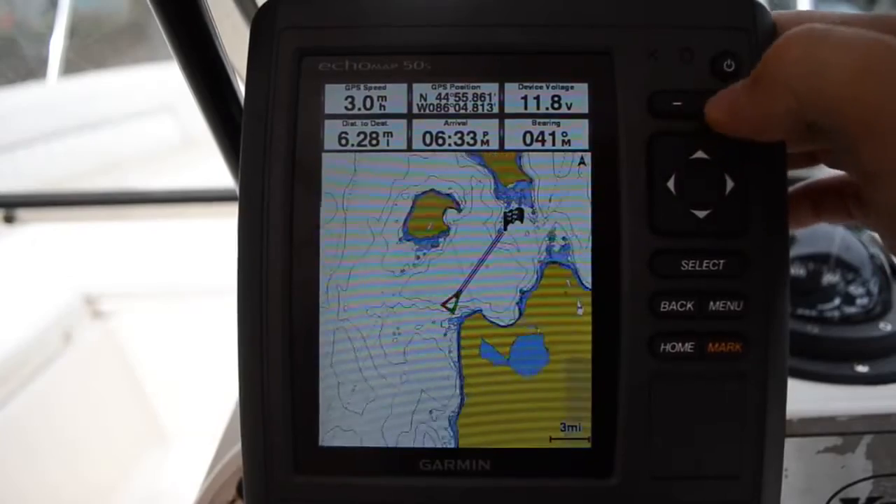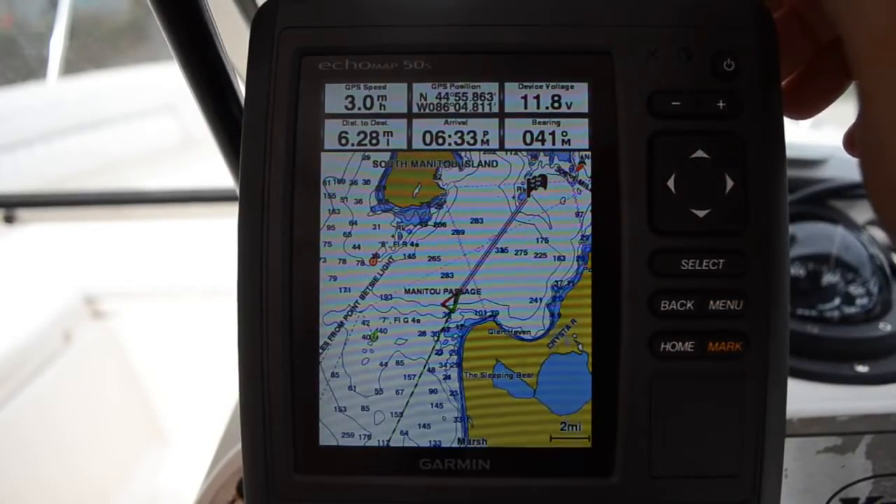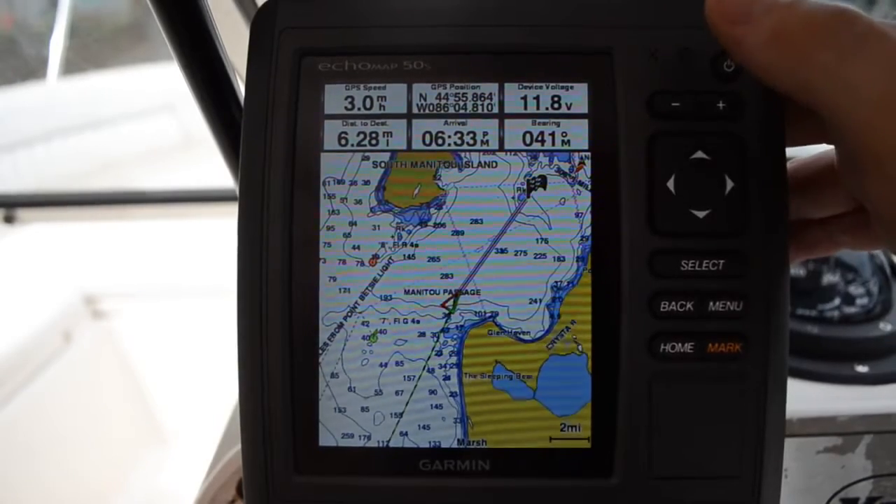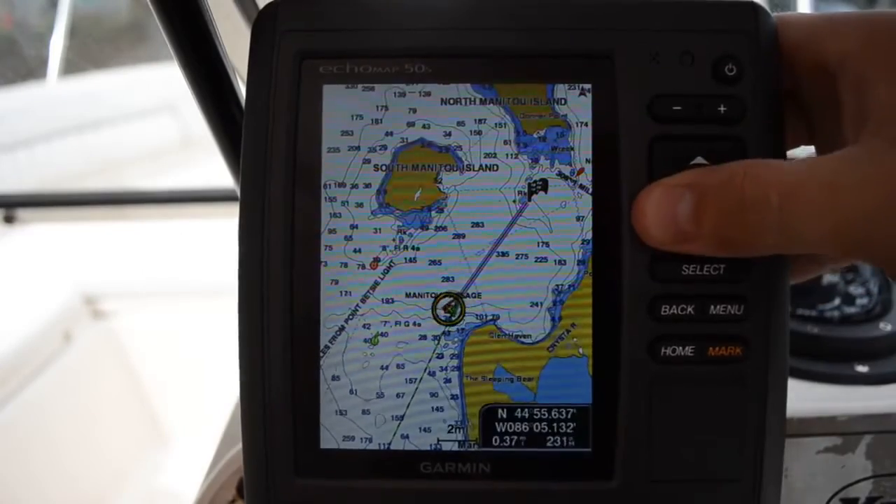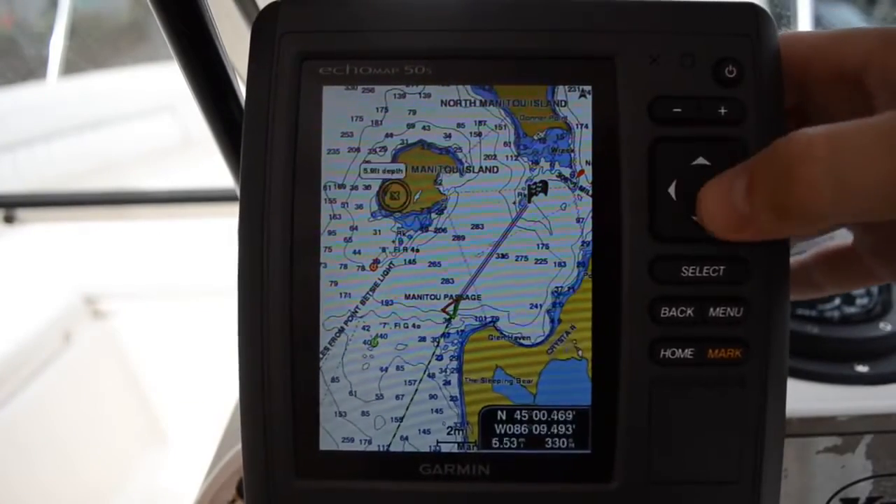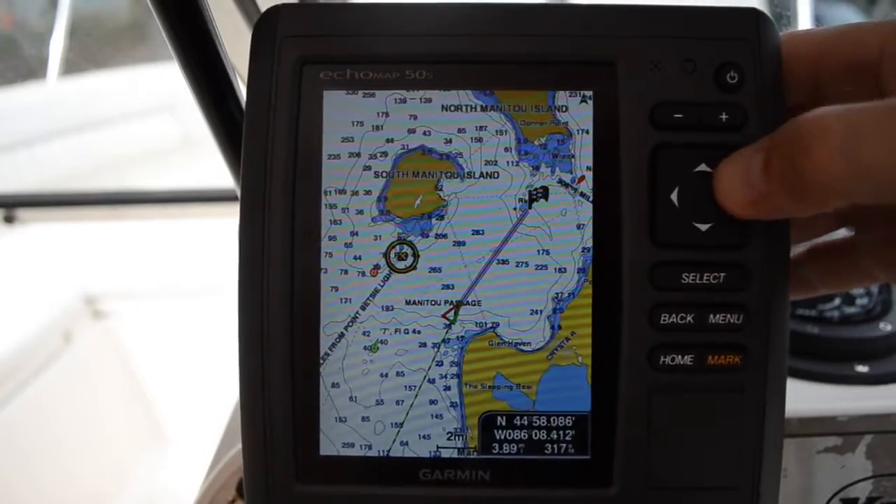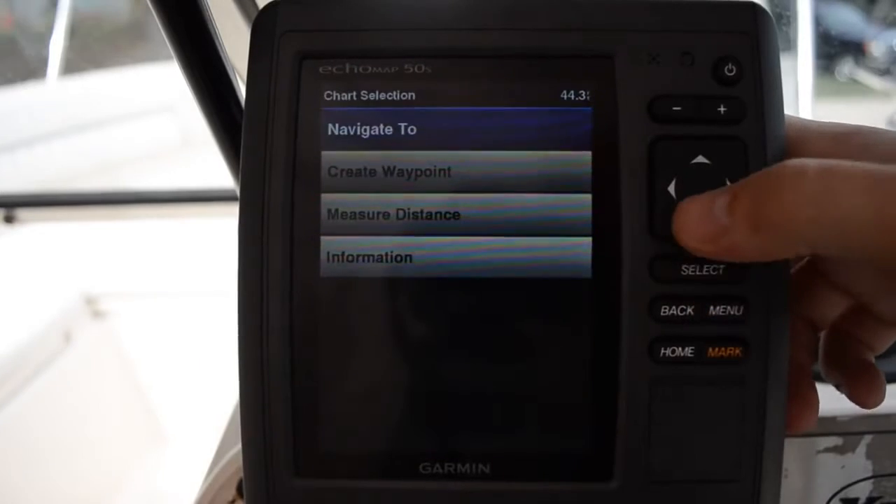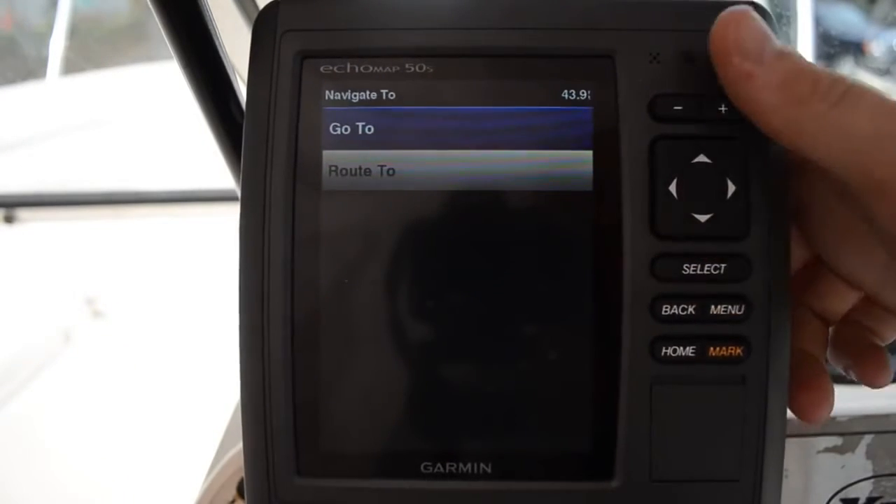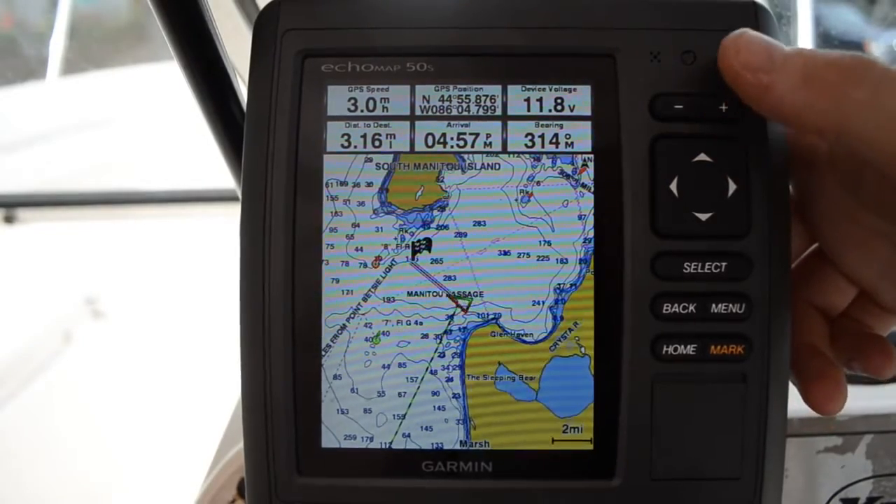We'll zoom out a little bit. You can see our destination up here. Super great. You don't have to create a waypoint. There is no waypoint made, so I use it a lot because I'll see a specific depth or a drop off that I want to get to. And let's say I want to go right here. So to get there, I hit select, navigate to, and go to again. And there we go. It just created a new route.